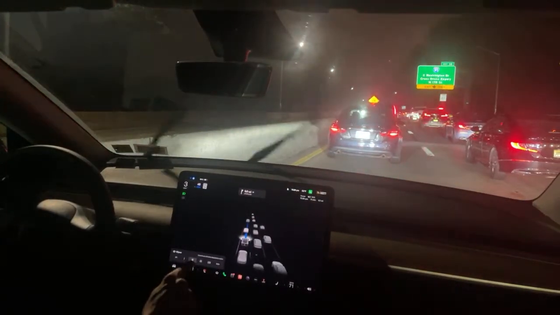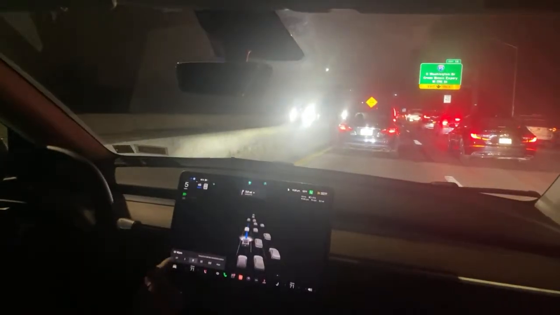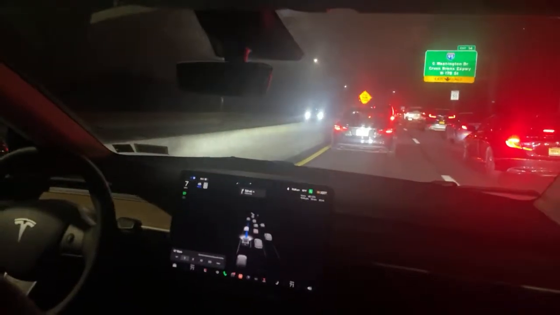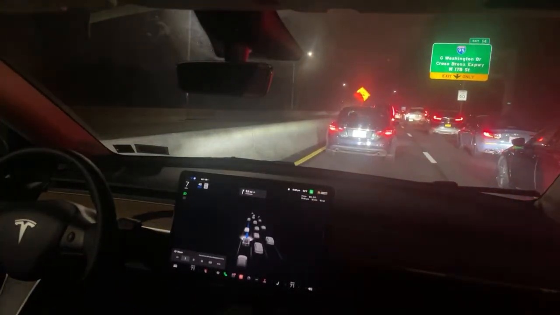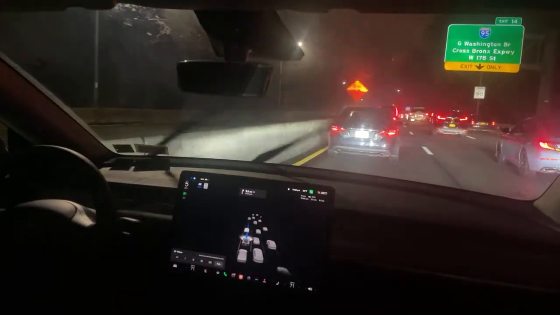Let's see, maybe it stayed. Oh, it stayed on 2. Let's see if it goes on off. Nope, it's off. It doesn't want to go to. Can we put it on 1 instead of auto? Maybe it'll really slow down. And then let's go back to auto and see if they stop.